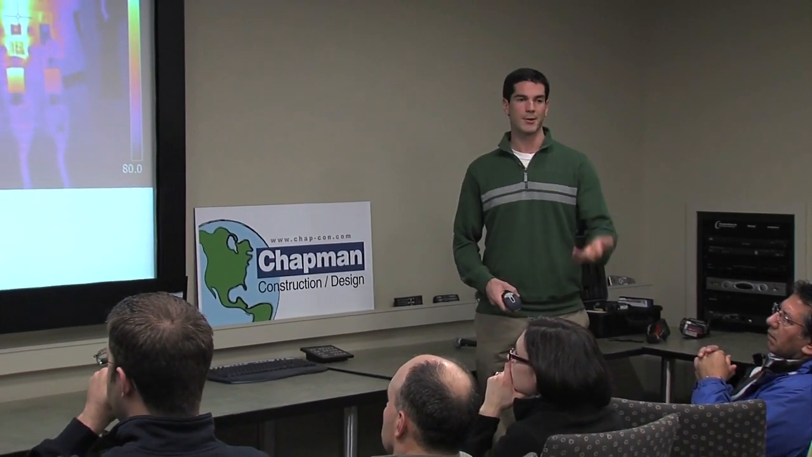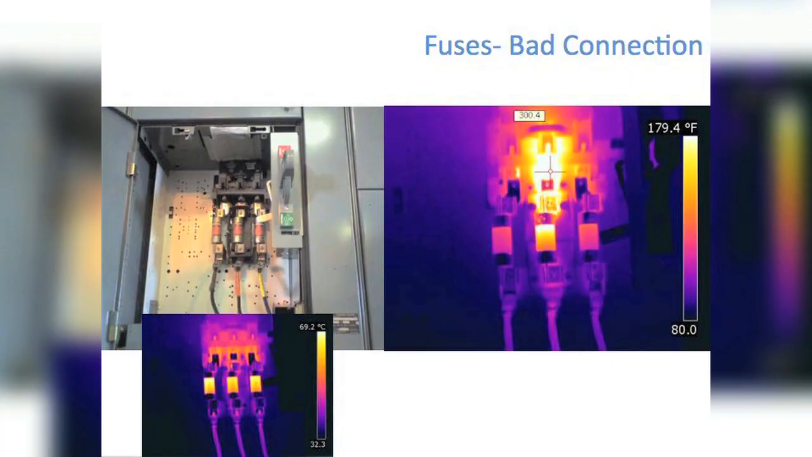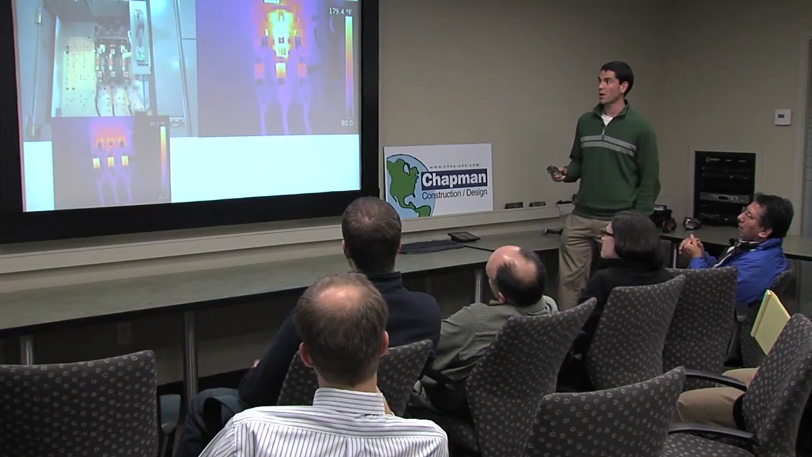All right, so a couple other things, an infrared camera can be used for safety or for making sure a plant stays up and running. So at a Gillette, they're making razors, and if they get an electrical problem and shut down a line, they can't make razors. And if they can't make razors, they don't make as much money, right? So to monitor electrical equipment, you can look, and when you have a loose connection, visually these 3 fuses look perfectly normal. When you have a loose connection, it generates a lot of electrical resistance, which generates heat. All right, so you can pick it up in infrared.